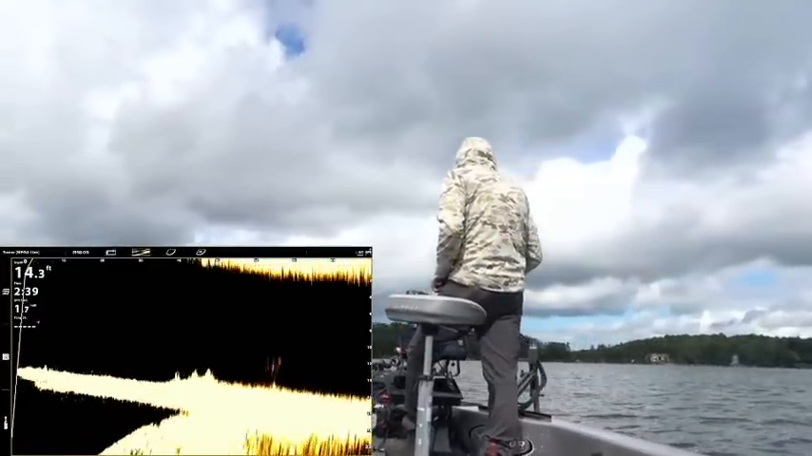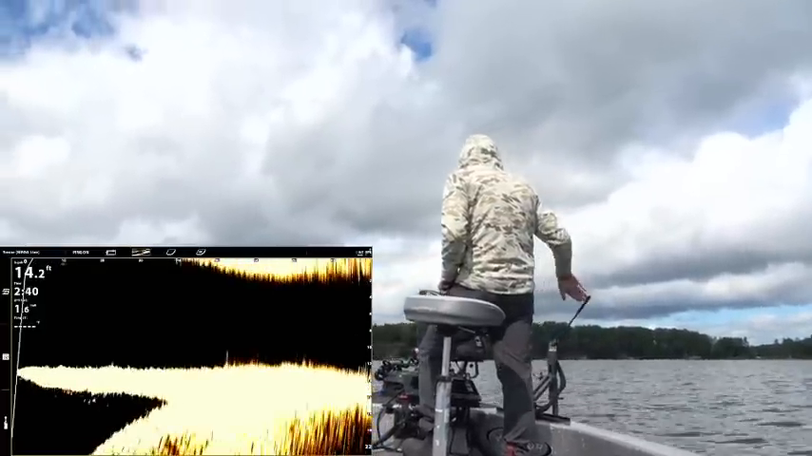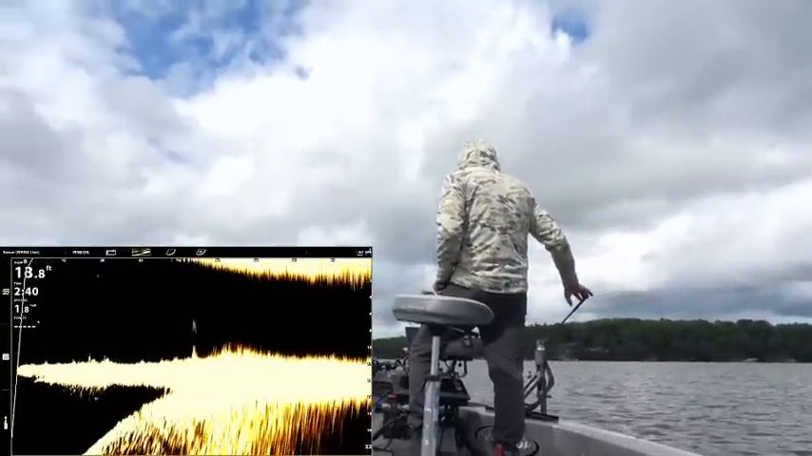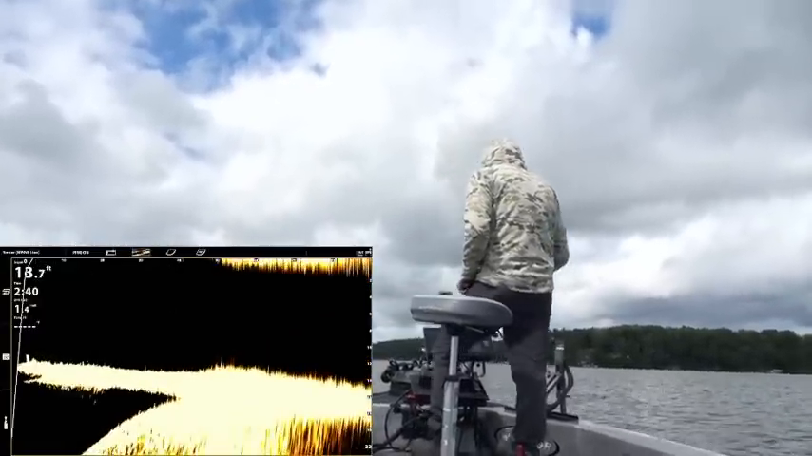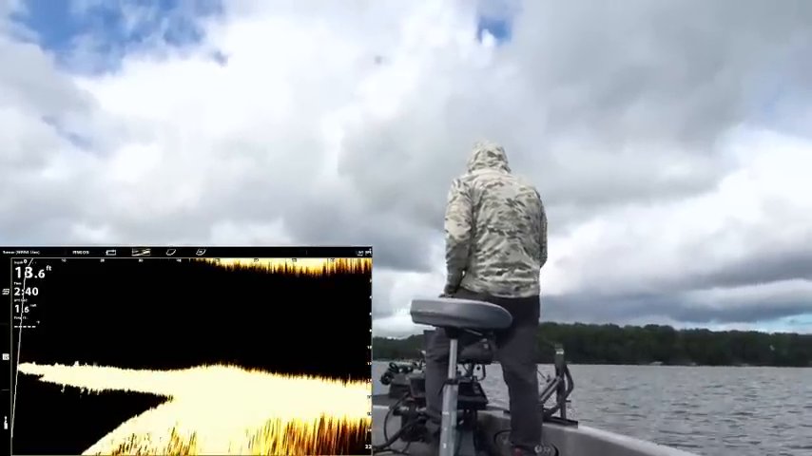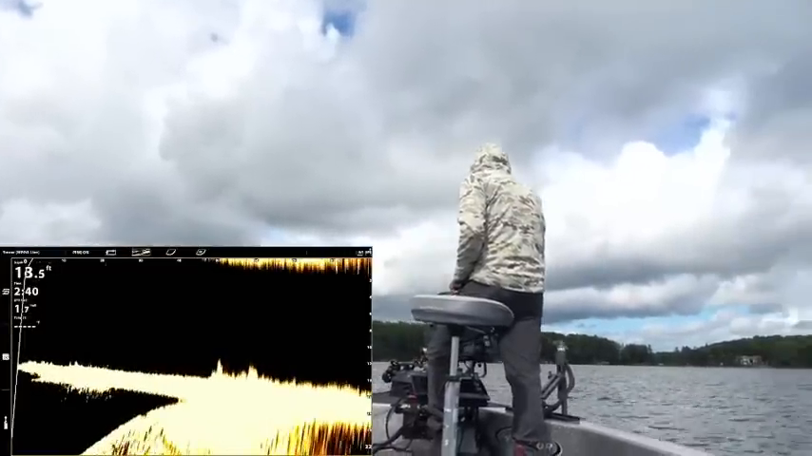A little bit of a deeper inside corner. Almost looks like there could be some fish here. Show me the money. What do we got out there?